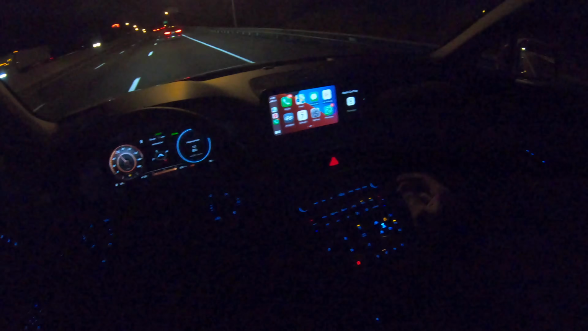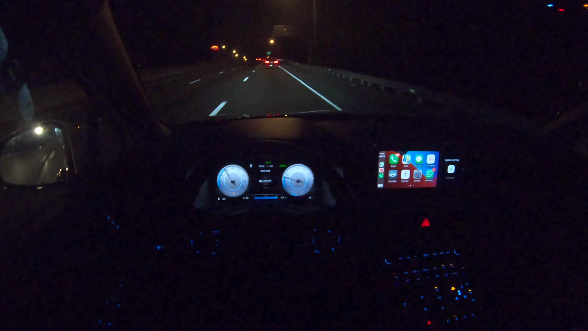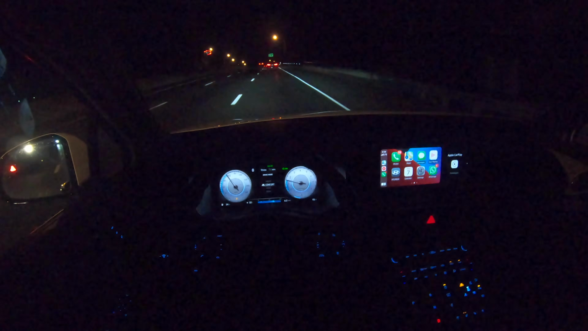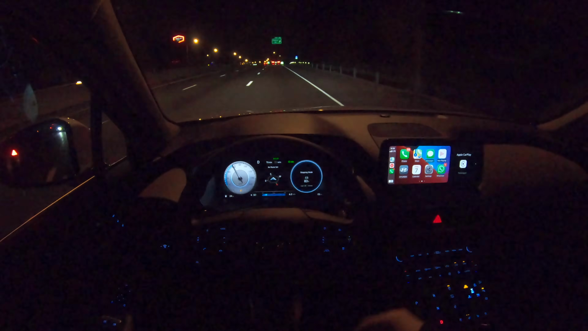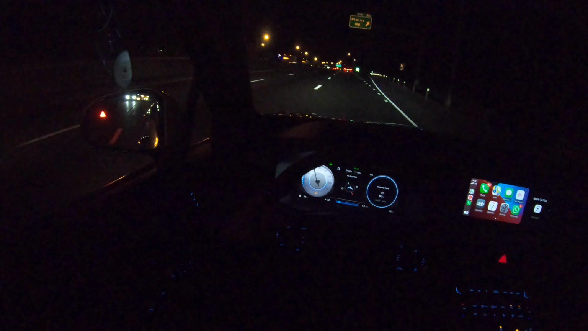Cruising on the highway, it's nice and quiet, and seats are nice and comfortable. Steering wheel is wrapped in leather. Seats are wrapped in leather. It does have blind spot monitoring system.